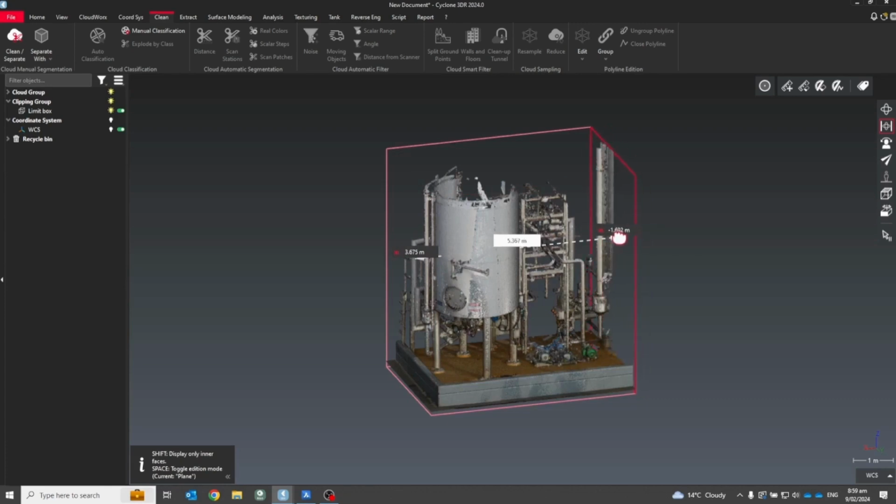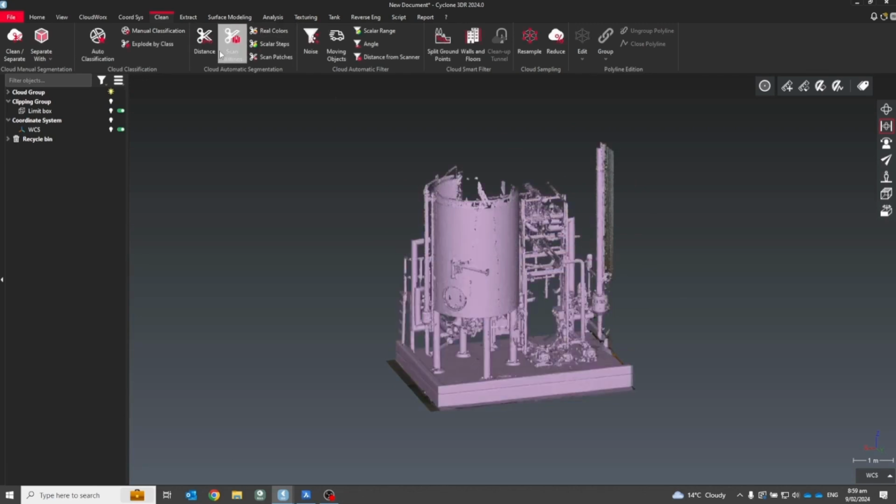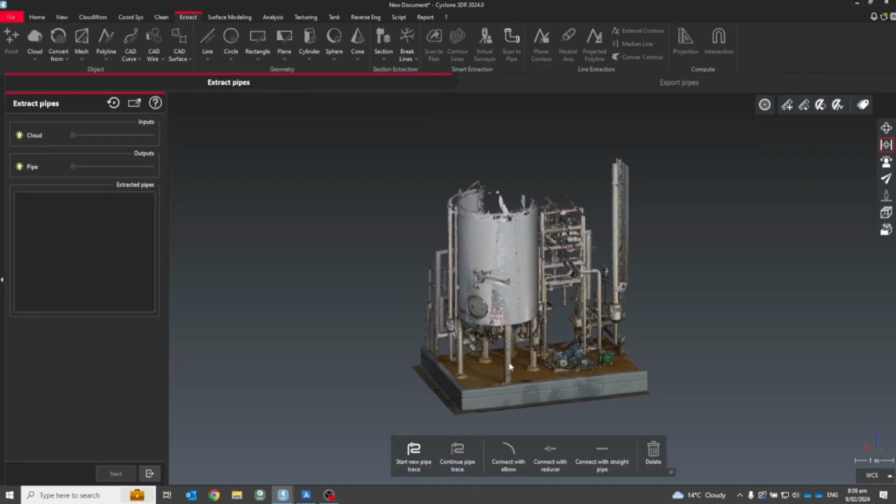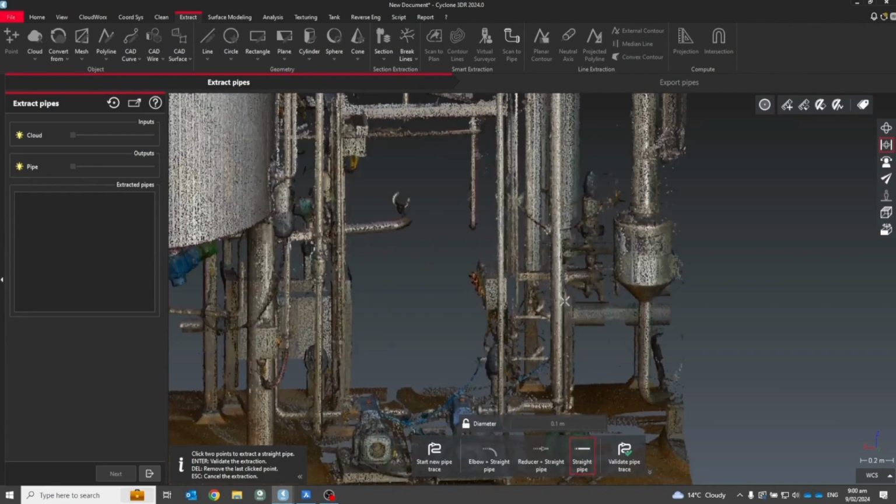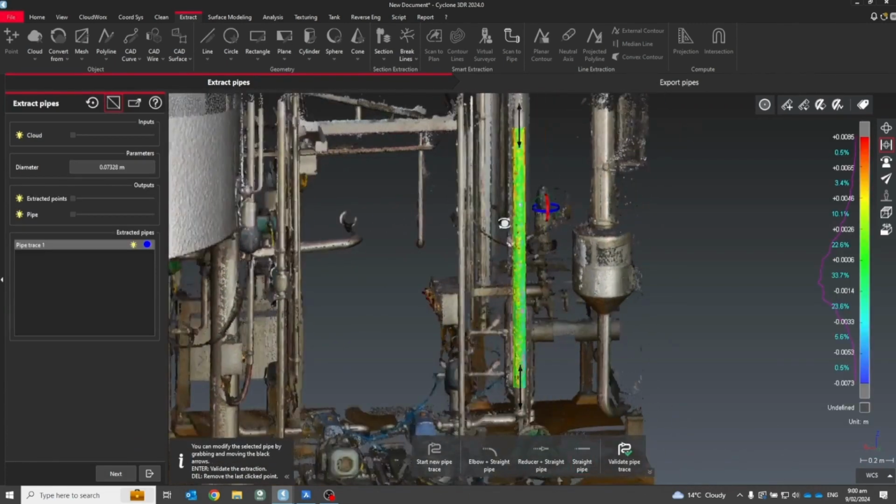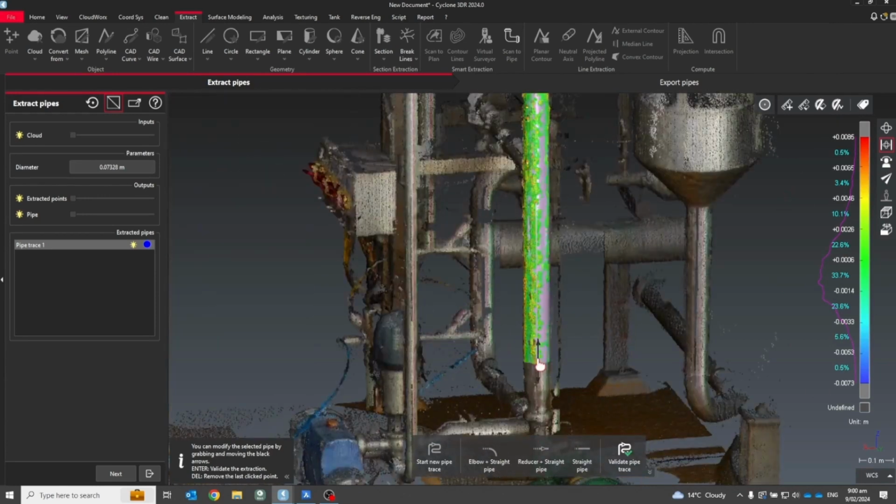So once we have a limit box set up and data decimated to a reasonable level, we can jump in to extract. And under the extract menu, there's a new tool called Scan to Pipe. And you'll find a toolbar down the bottom where you can start a new pipe trace. And the first step is to extract a straight pipe to begin with. So you simply give it 2 seed points along the alignment of the pipe, and Cyclone 3DR automatically extracts a best fit cylinder.